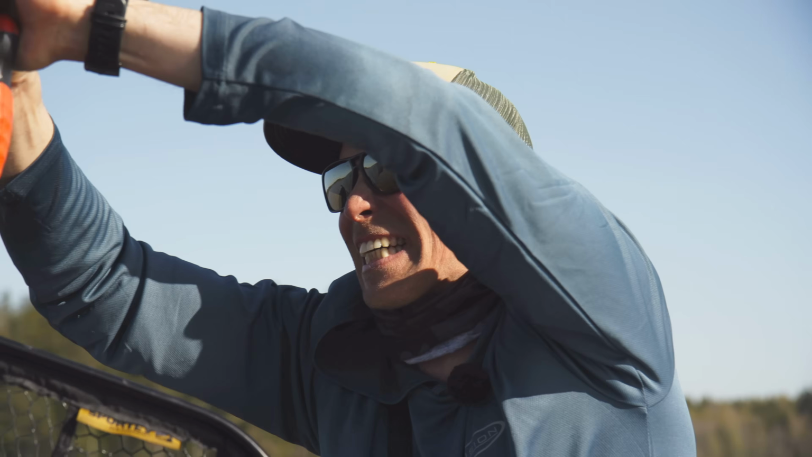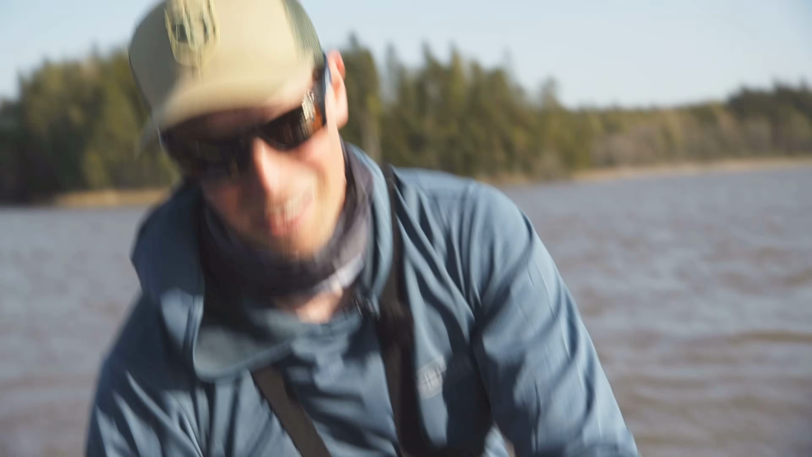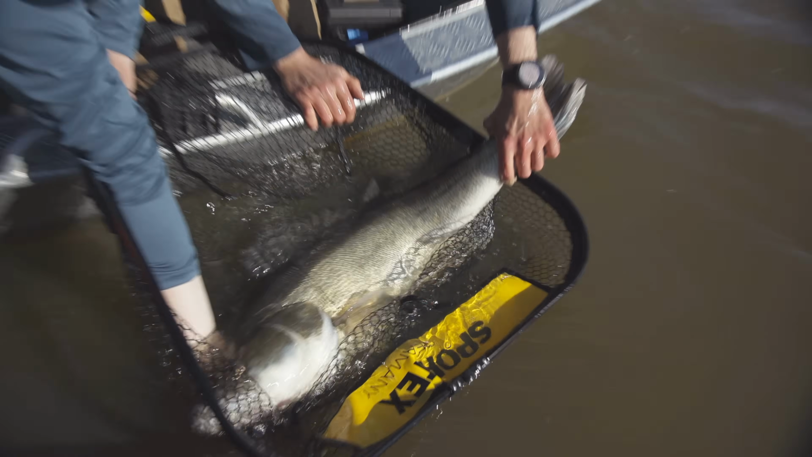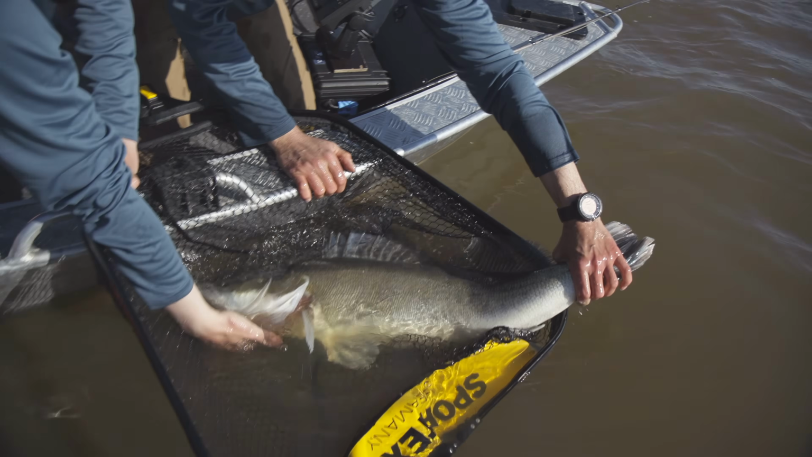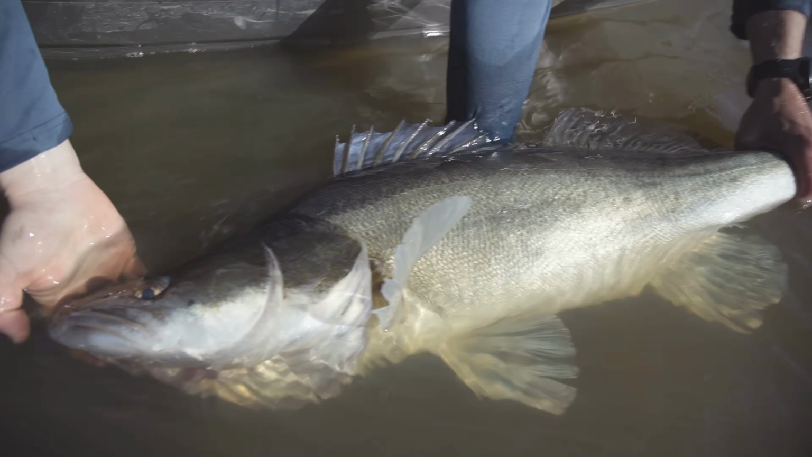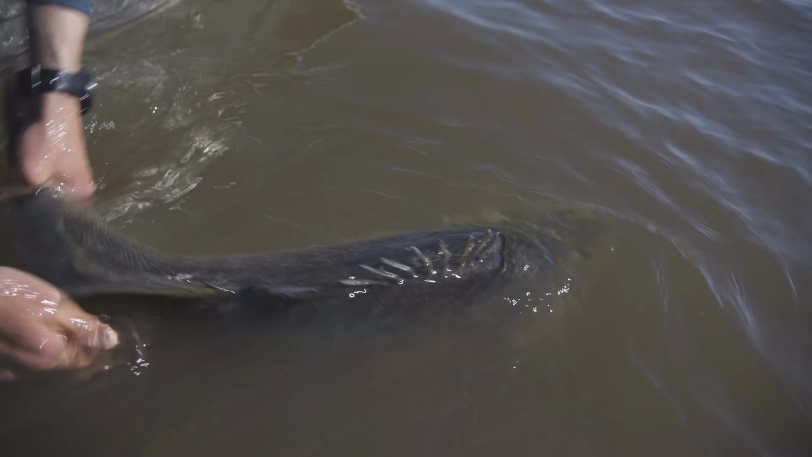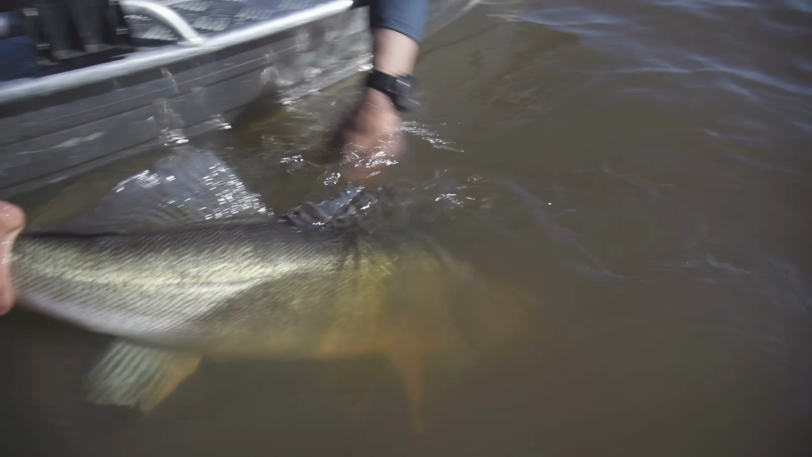10.8 with the net. So it's not 10 kilos, but it's not far off. We'll release the beast. Nice fish. Nice fish. You wanna release it, Captain?